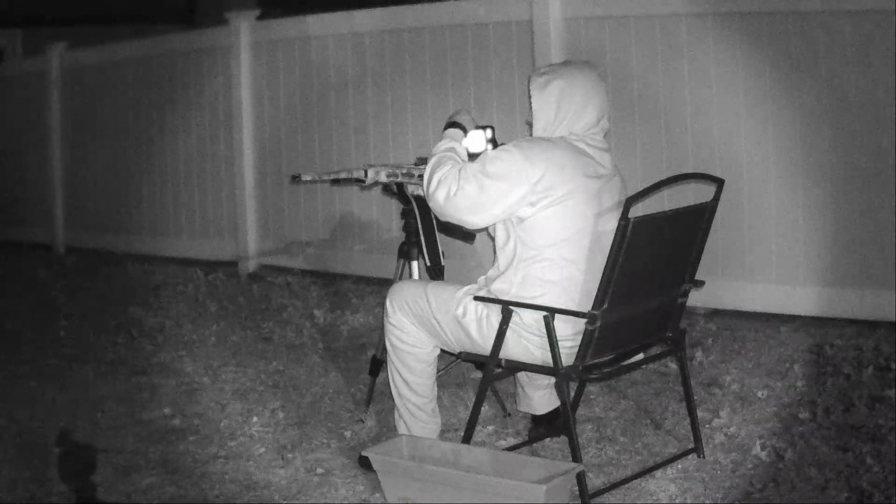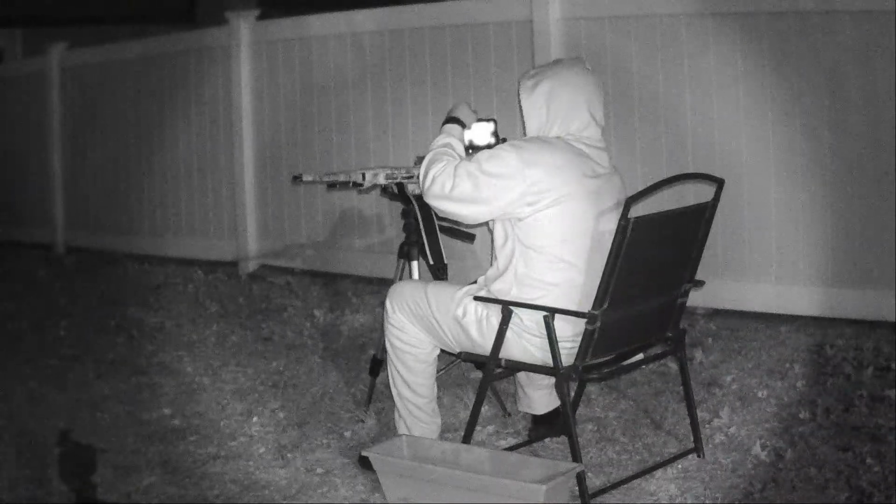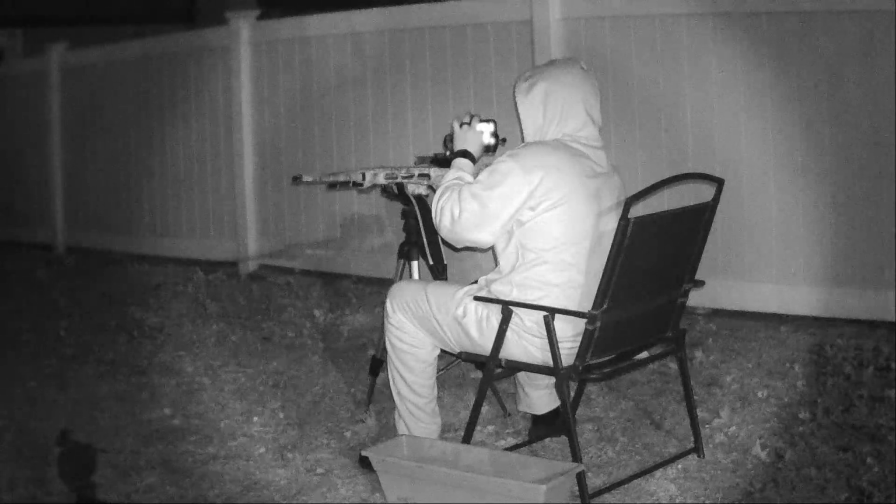Final small nitpick before we talk about the good is that this device, as well as a lot of other budget digital NVGs, have nowhere to attach retention bungee to keep it from falling to the ground if it comes loose off your helmet mount. I didn't drop test it, but based off of its feel, I'm not confident it would survive a fall from helmet height.